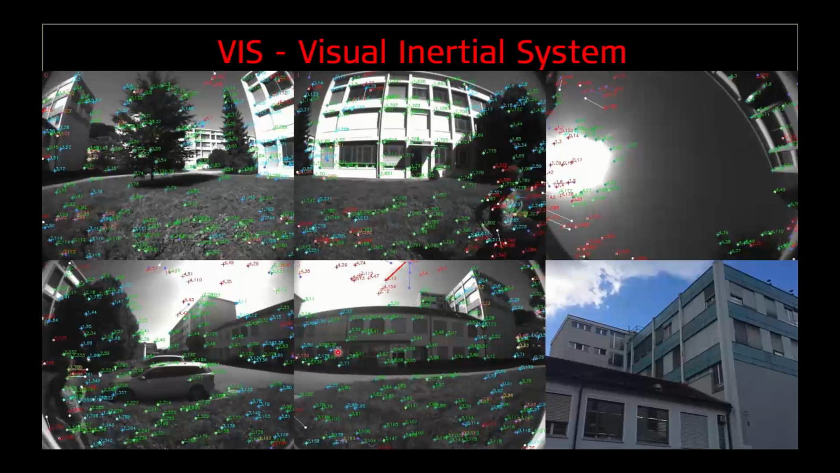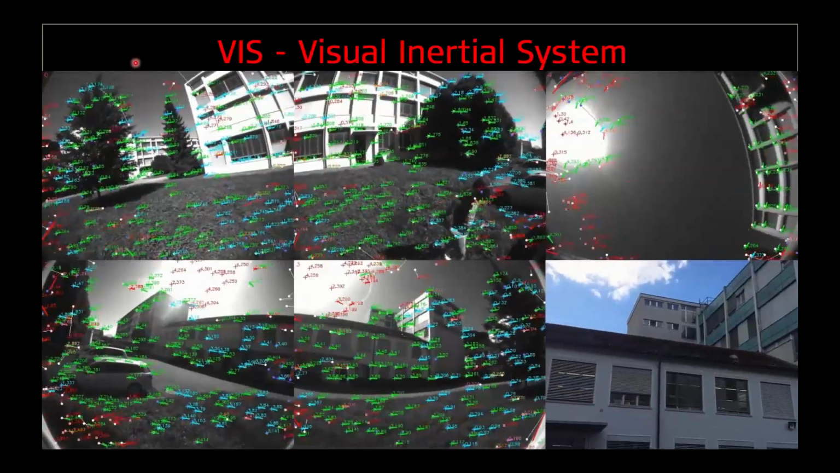Blue, it's not so sure it can track that point. And red is points it's trying to track but having a difficult time with it. So let's go ahead and start this. There's no audio to this, it's just straight visual, so I can narrate as we go.